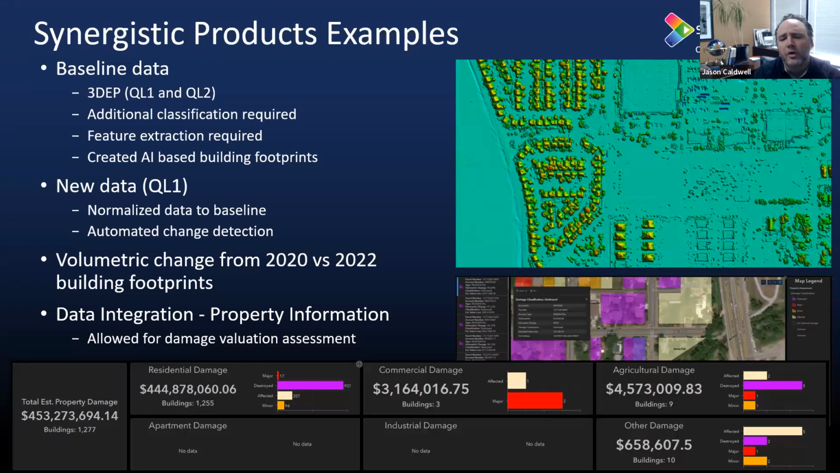But the whole idea is we wanted to create a change map to determine the damage assessment. And one of the ways to do that is to take the 3DEP data that was already collected and do some additional processing on it. That included additional classification for structures and vegetation and things of that nature. So we created that baseline data and normalized it to the second collect that was completed in '22, right after the actual fire itself. And once we had those two data sets in alignment and normalized, we were able to do the change map, which is what you're seeing on the top right there. So it was pretty powerful.